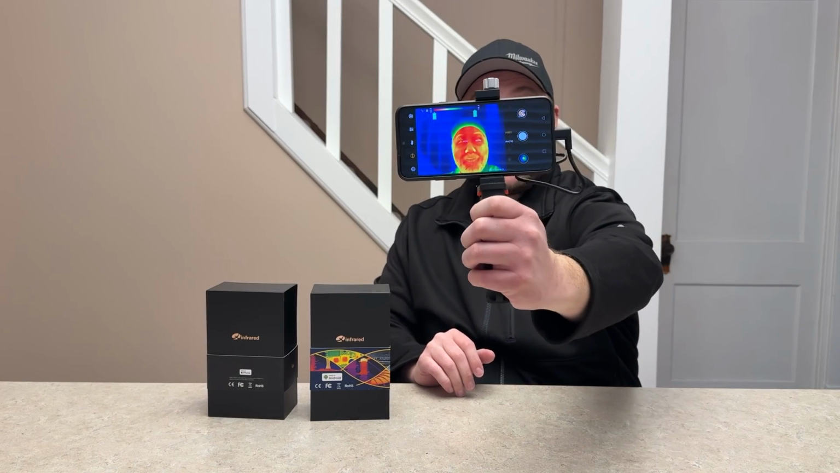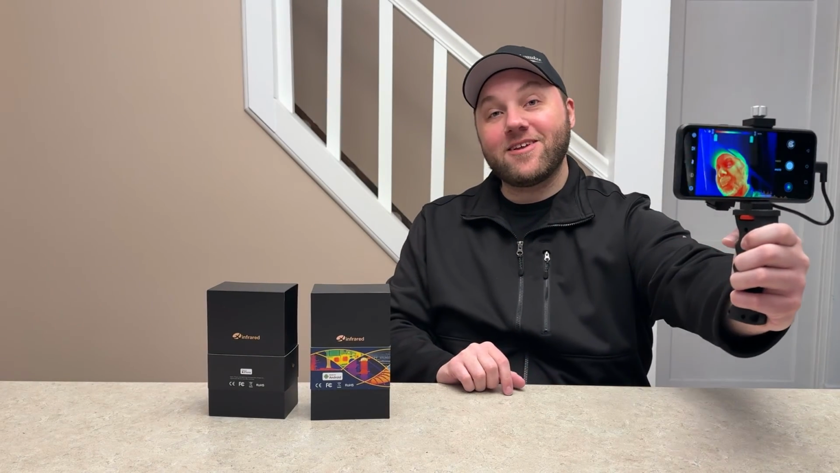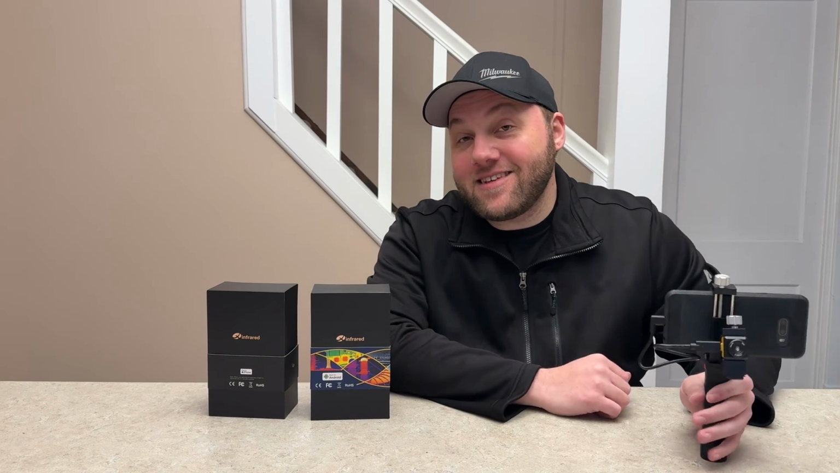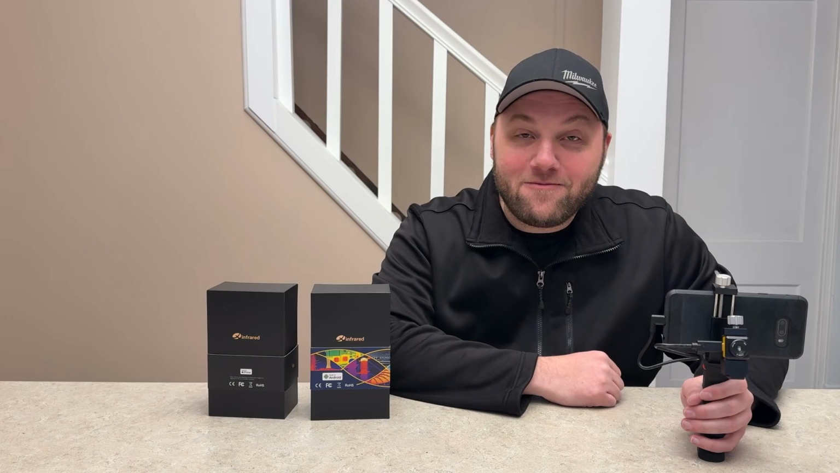You can probably see my face through this thermal camera here, just so you can see one more quick image of it. You probably never wanted to see this face in thermal imaging, but now you have. So you're welcome for that.